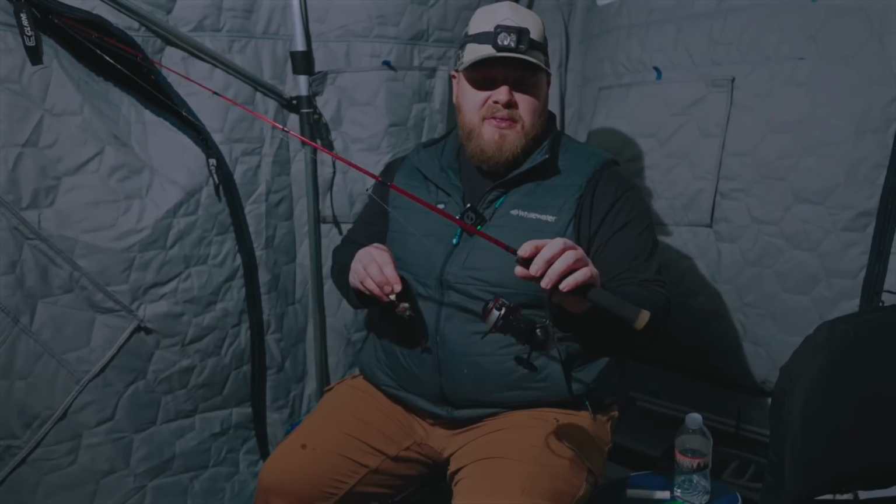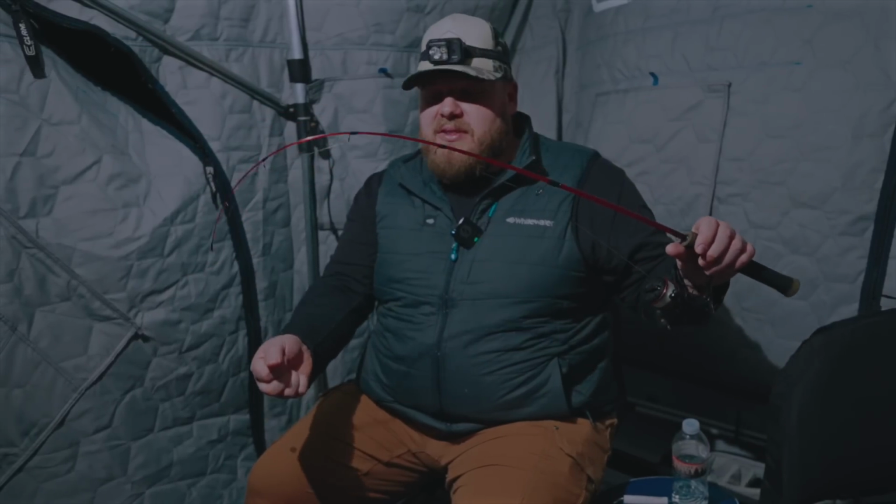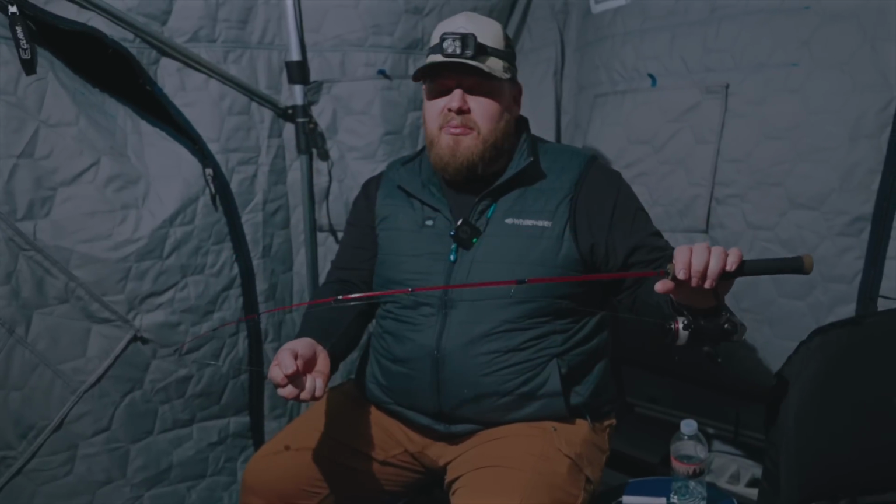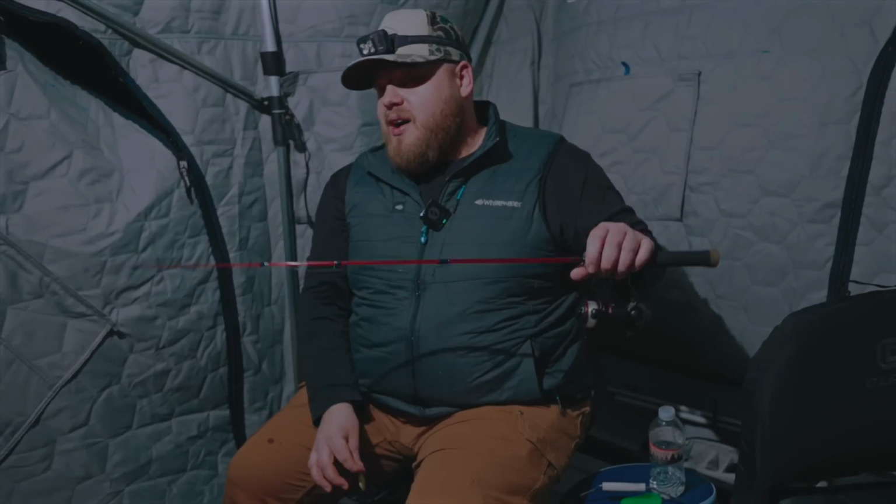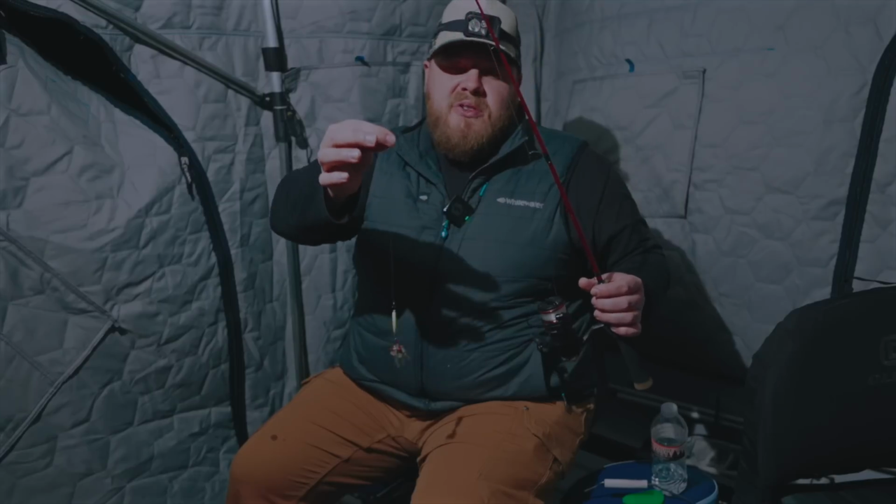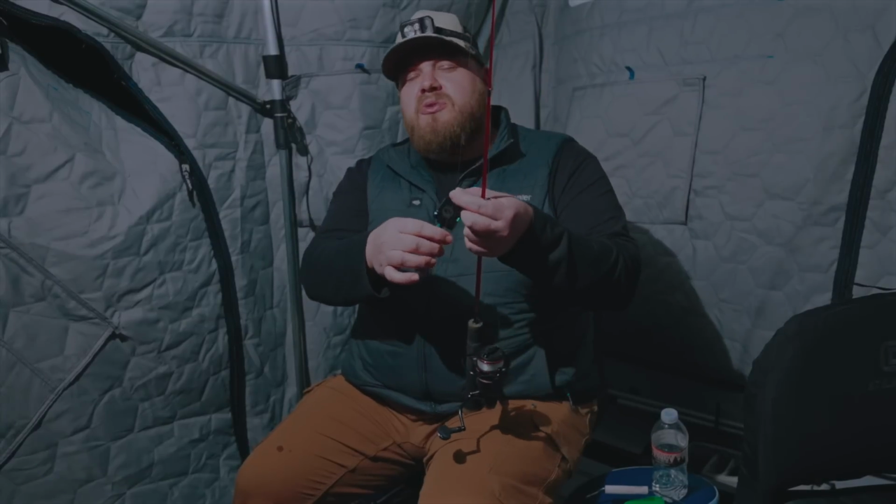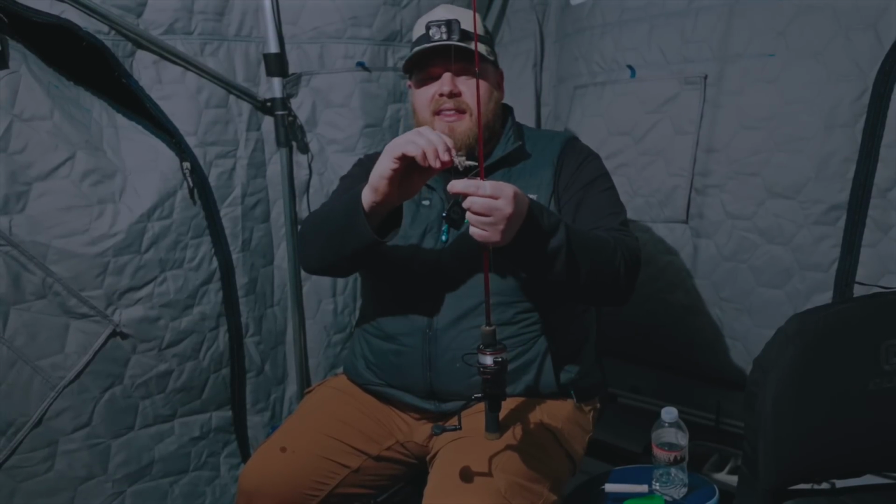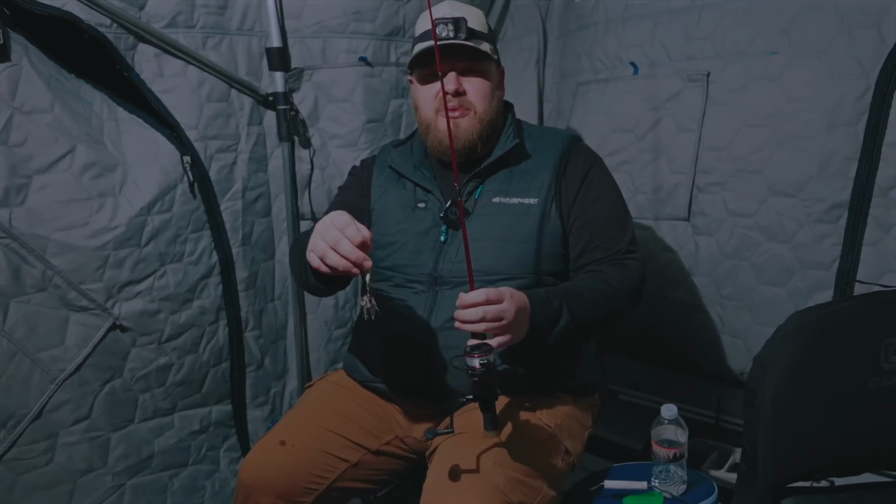I got 10 pound Sufix Advance Mono on here. Not the ice stuff, because that only goes up to 8, so I literally just use from my bulk spool in the summer. 10 pound is just enough forgiveness, but it's still beefy enough. You can land the biggest burbot you'll ever catch. I run a little number 10 VMC Rolling Swivel, just because it's deep water, you're constantly reeling up and down and pounding, and to stop line twist. Usually about a 12 pound fluorocarbon leader, sometimes 14, just because it helps. If you use too thin of a fluorocarbon leader, you get a lot of this going on, wrapping up and fouling. So a little stiffer leader just helps with that.